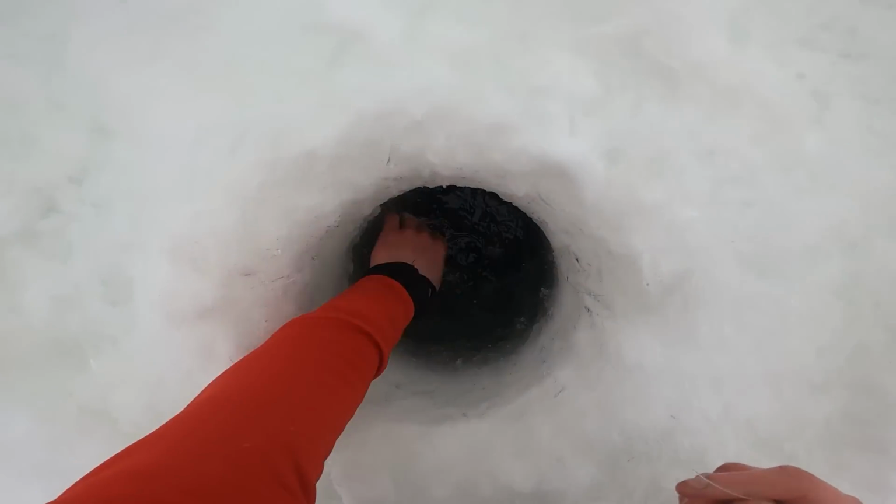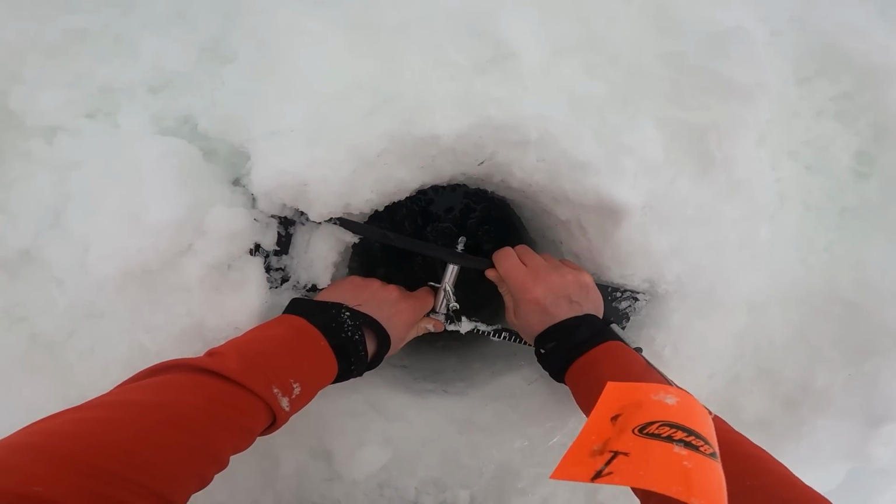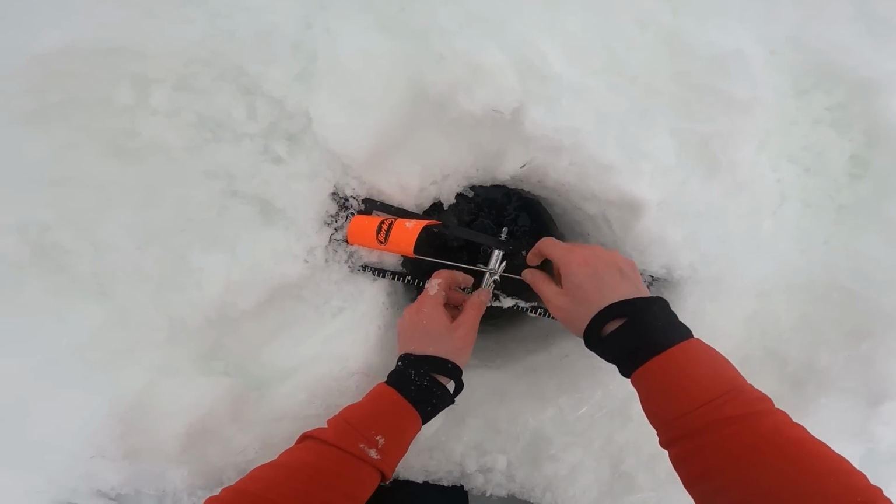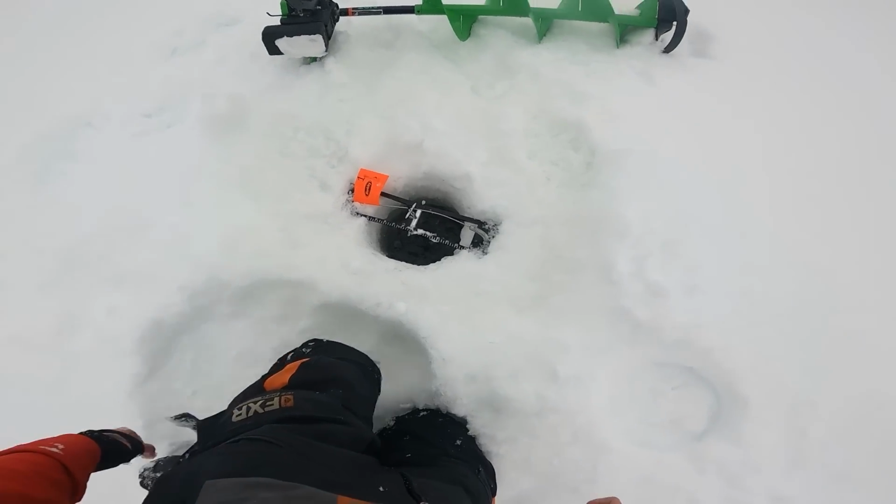Didn't bring a scoop, so we're going to have to finger bang this hole. And now we're just gonna fish a rod in the shack.